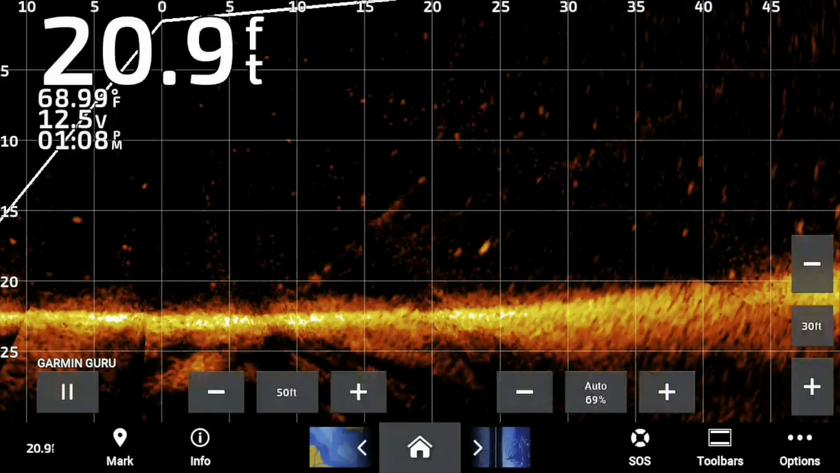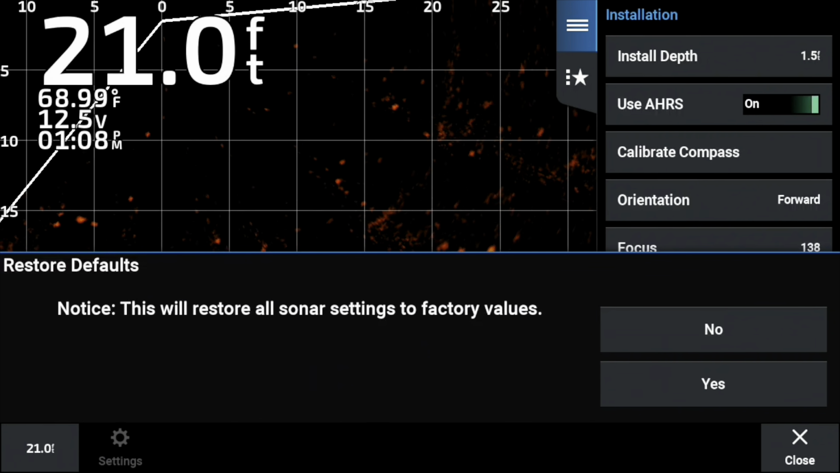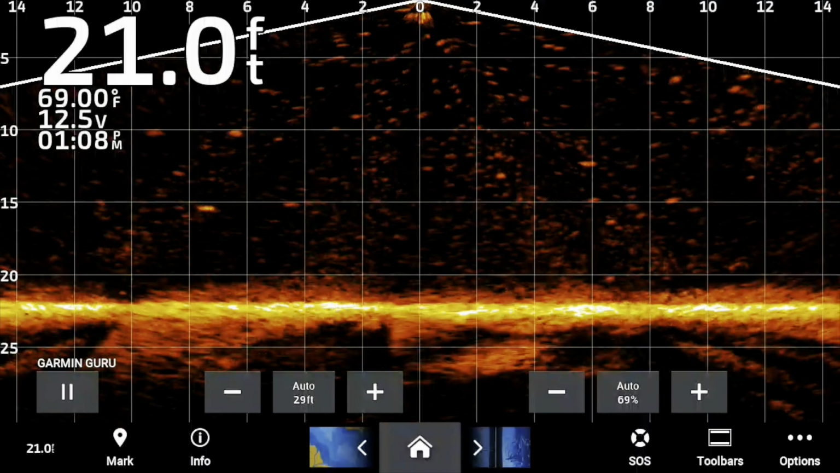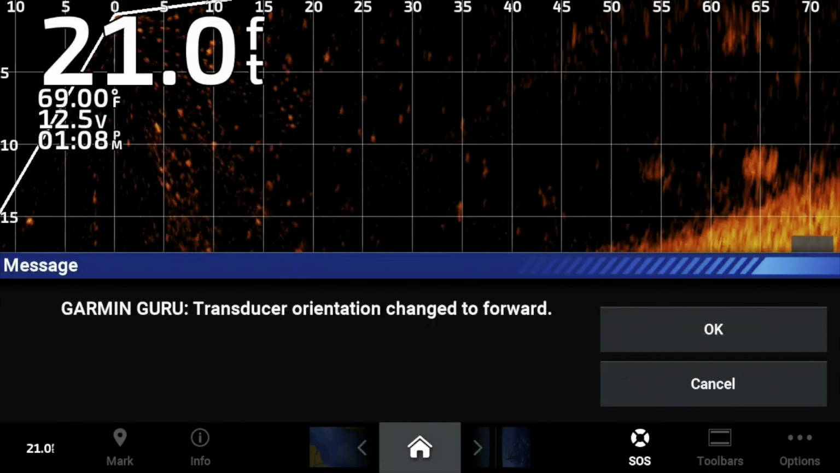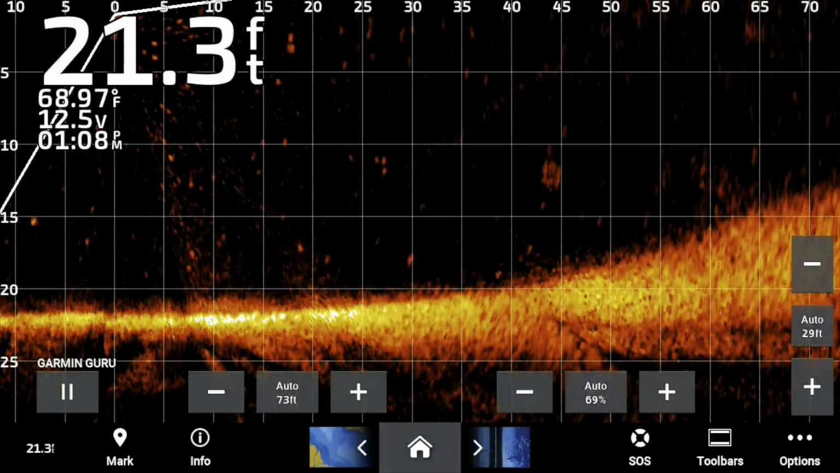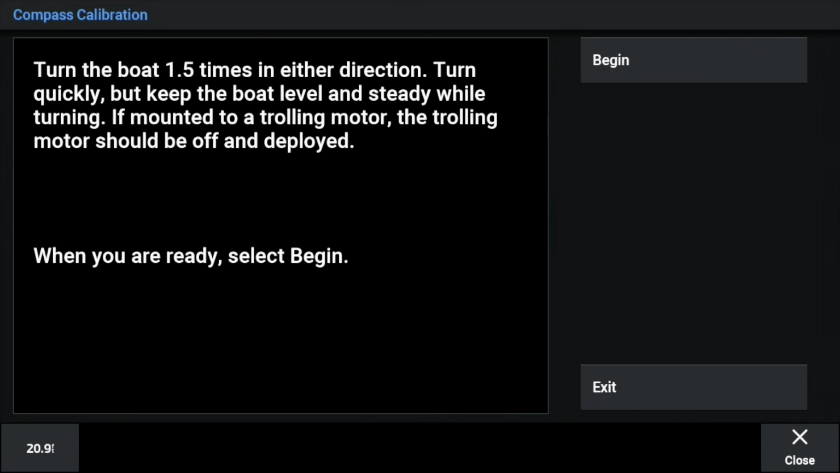Okay, the first thing we do, as always, after installing a new software update is reset the sonar defaults. It's going to default to the down position, then it will recognize that it's in the forward position, and there it goes. After it does that, you click OK. Now we're going to go through all the settings and gain settings, the color gains, how we like to set up our unit, because it turns on all the overlay data and everything else. The first and foremost thing is to calibrate your compass.